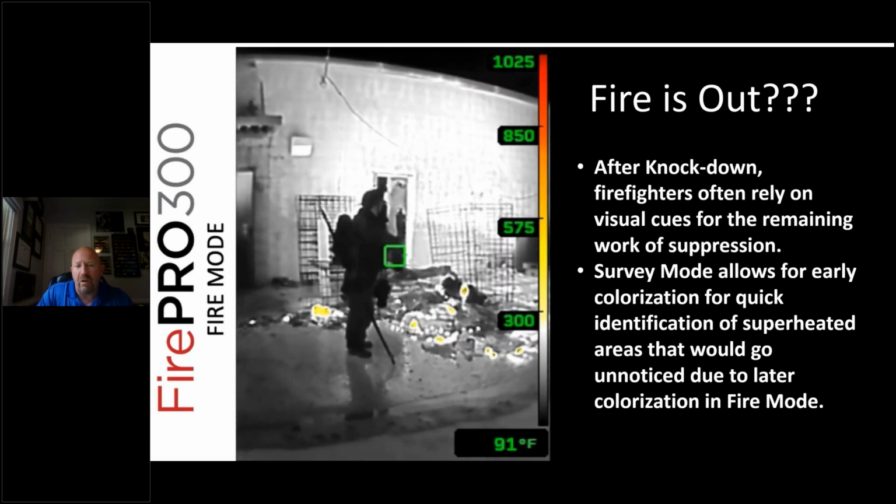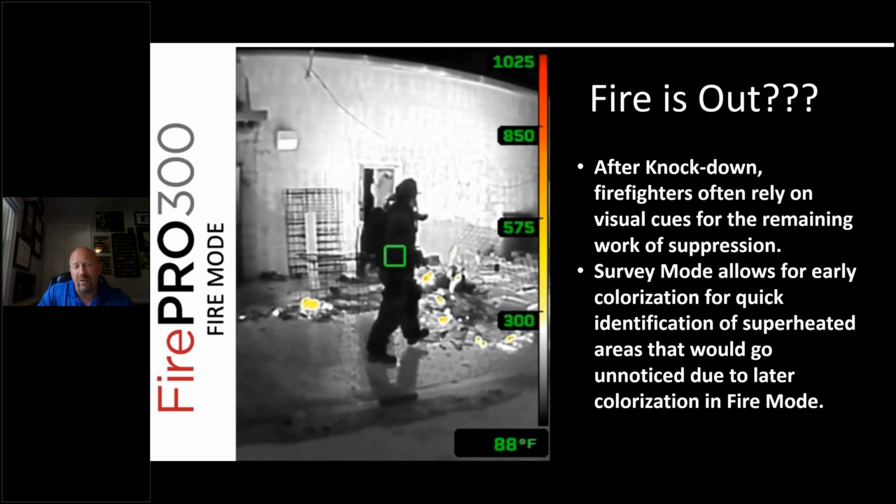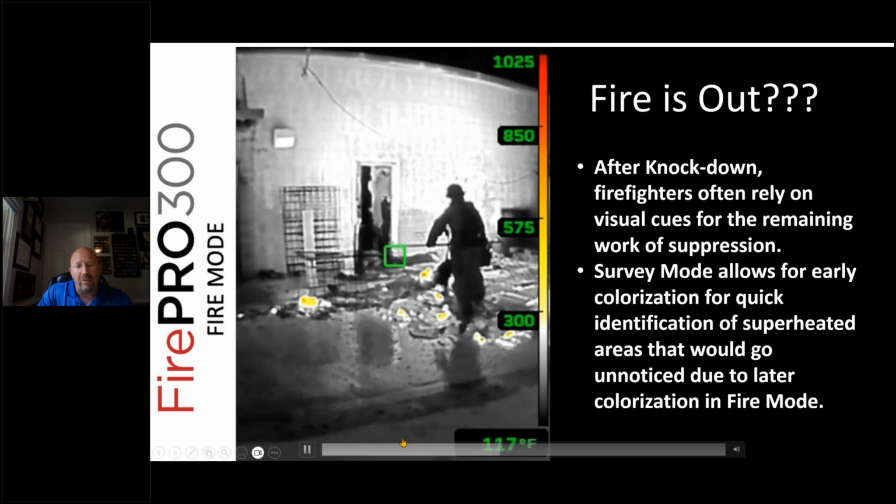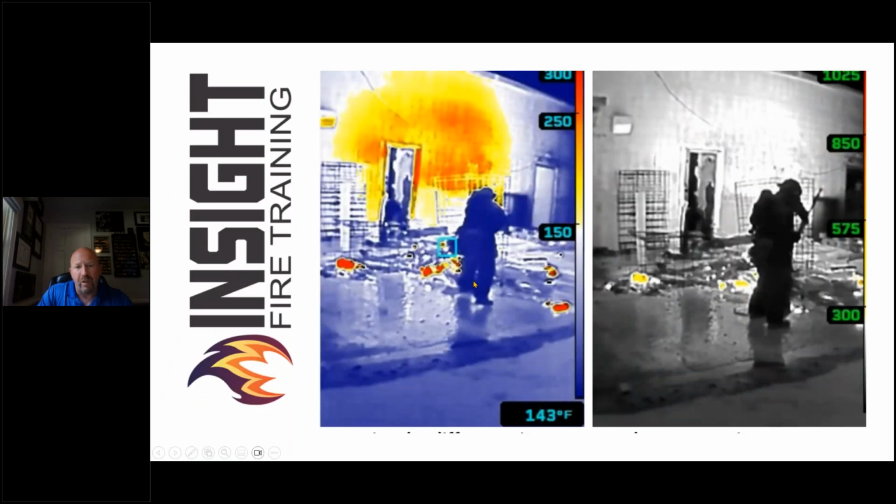Even though Seek shows it earlier than any other camera on the market because it does it pixel by pixel, where everybody else does it percentage wise, you are missing something. And you can clearly see that when I go back to survey mode. And you can see the side-by-side comparison here with the Fire Pro 300 that quickly make a difference.